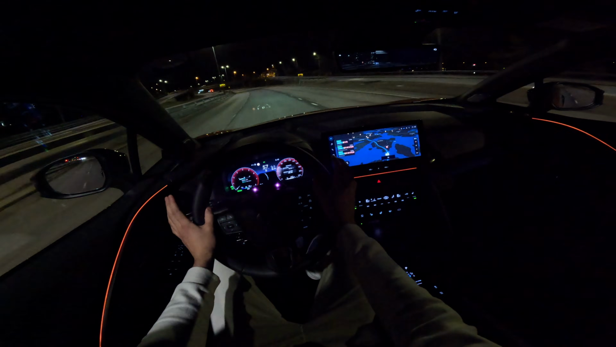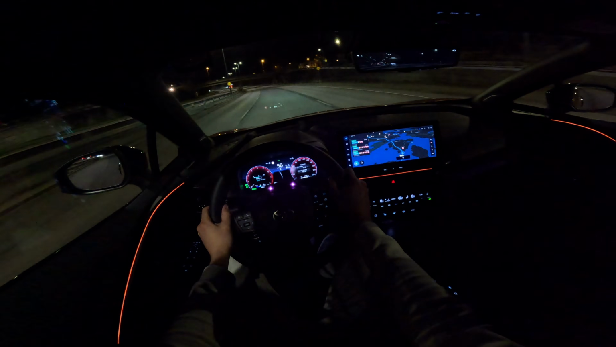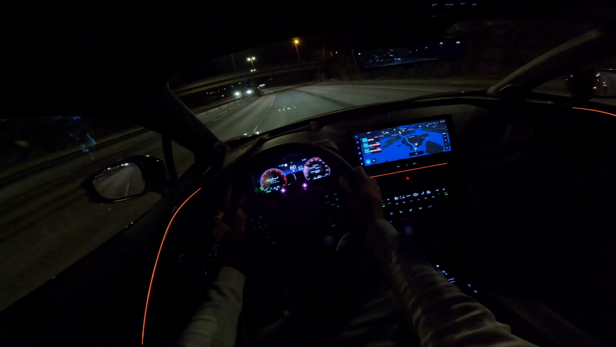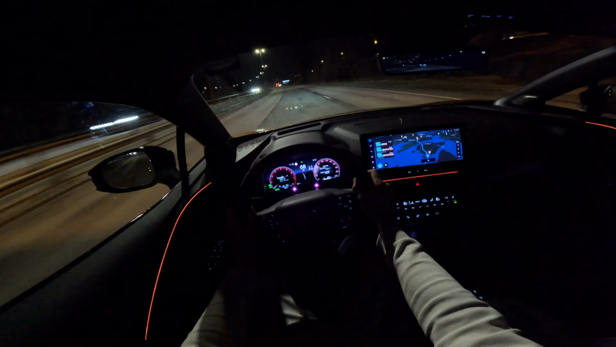Usually a lot of brands, what they do is when you don't charge the car, they'll start consuming way more gasoline, which makes them not that smart to have, honestly.